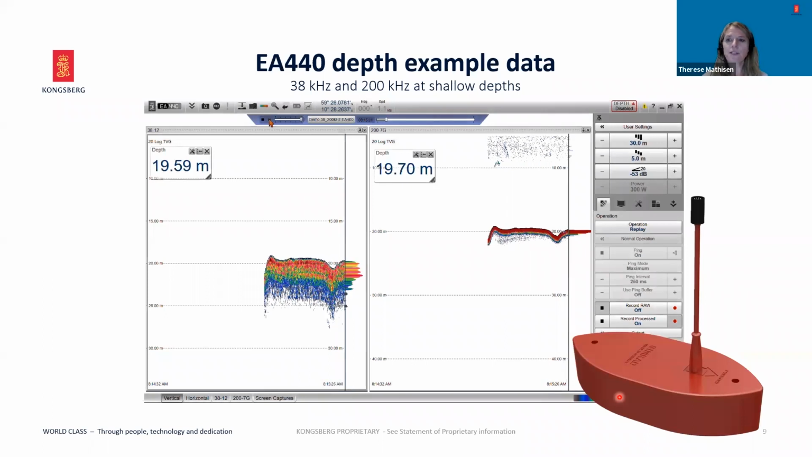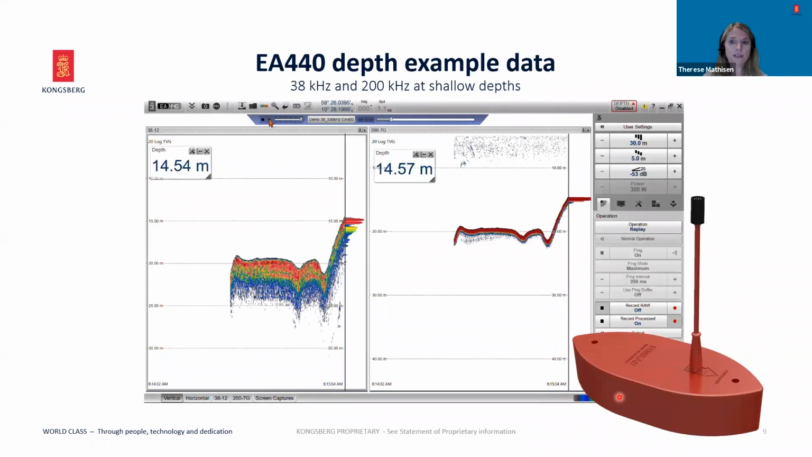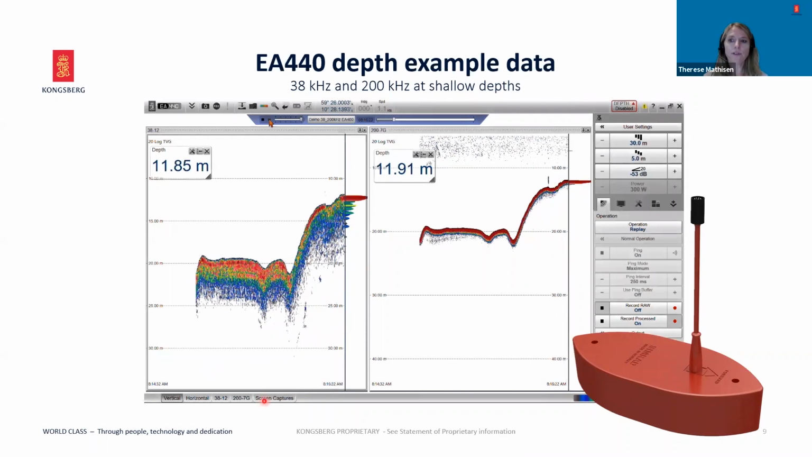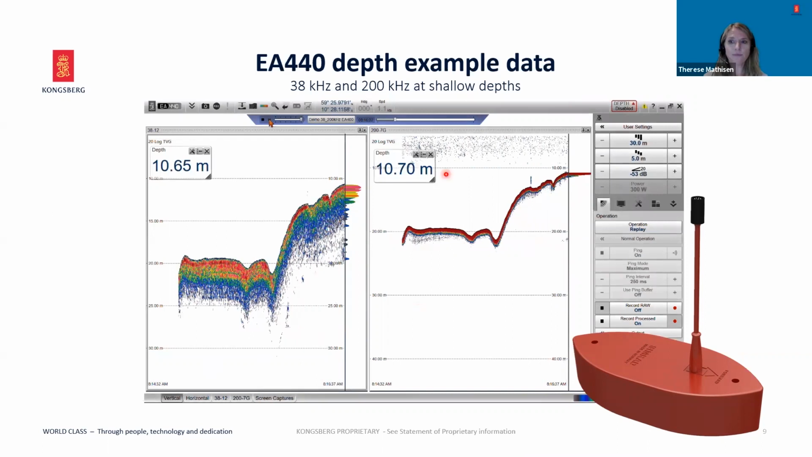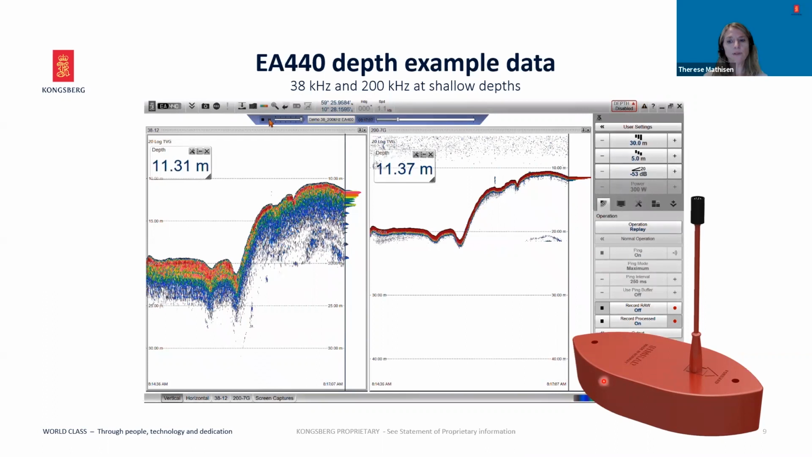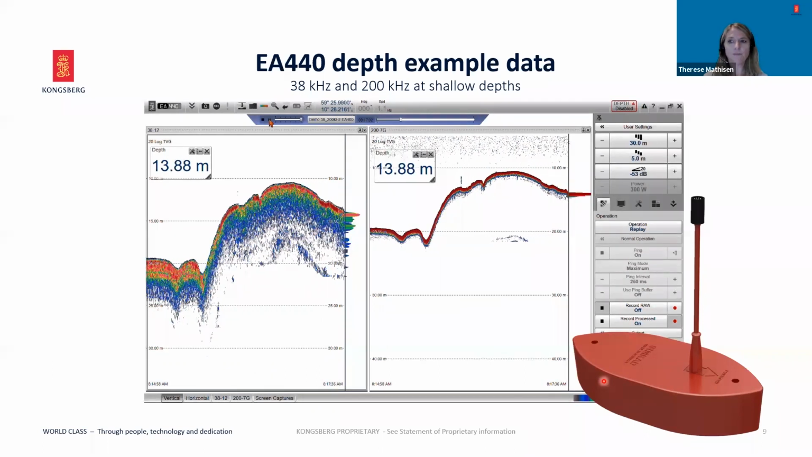This video shows an example of depth measurements from a 38 kHz transducer to the left and a 200 kHz transducer to the right, collected by this 38-200 combi transducer shown in front.